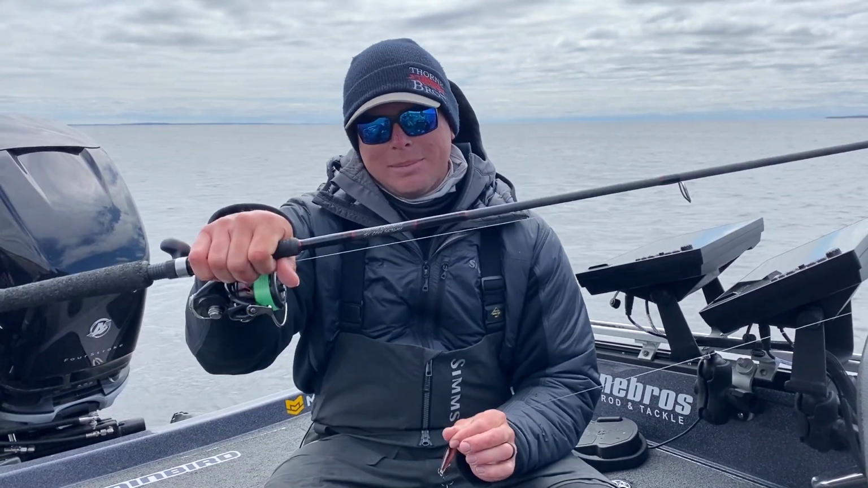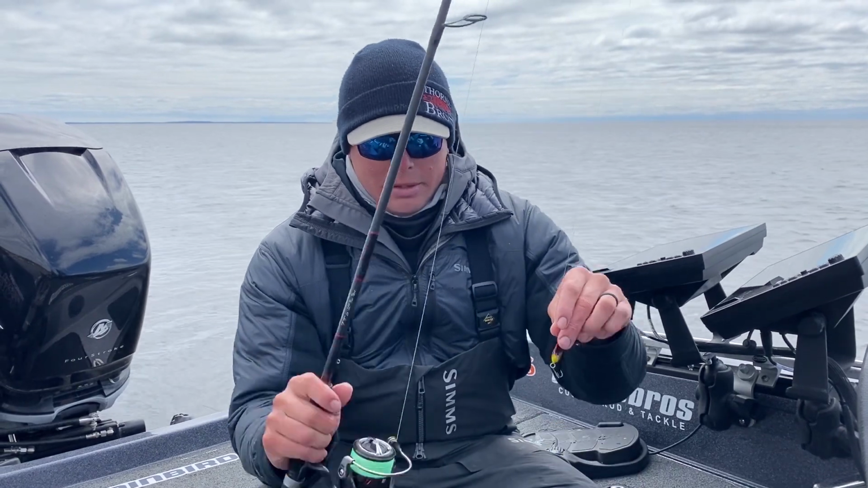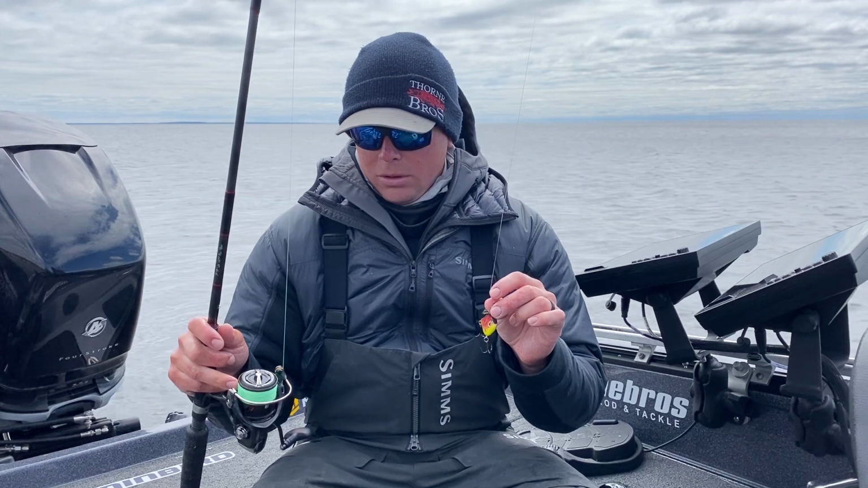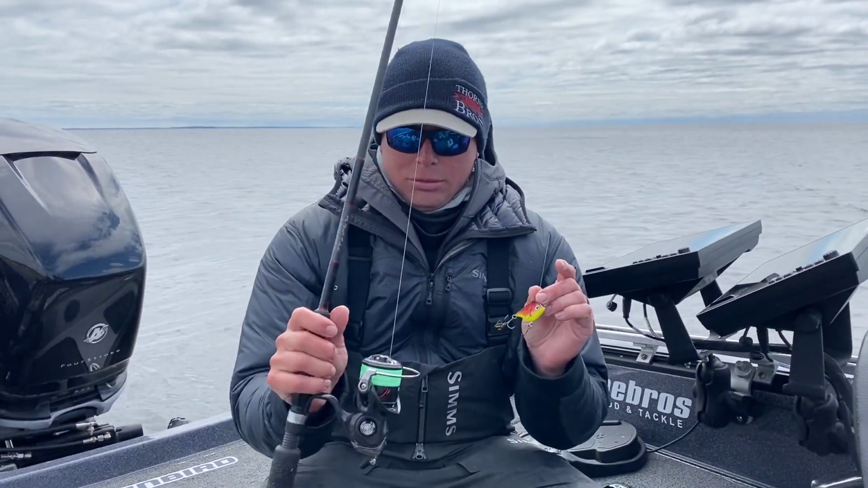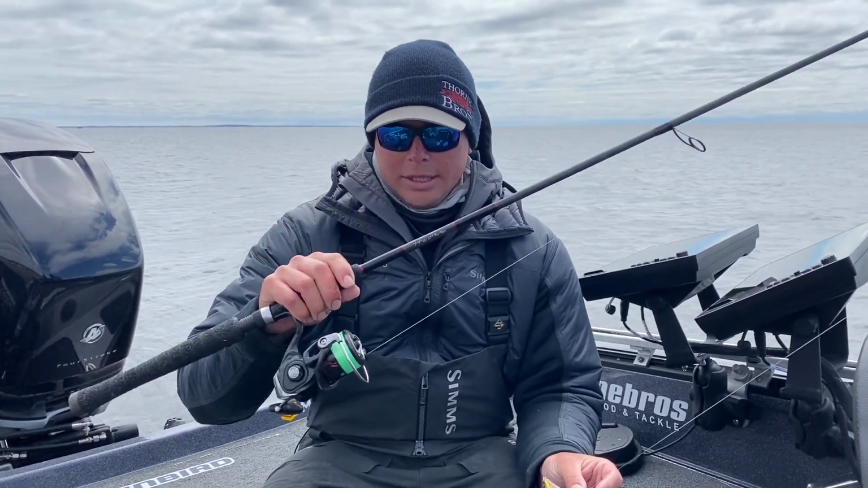So I had Thorn build me some 7'9" medium fast rods, and then the ideal setup out here is braid to fluorocarbon. This is 12-pound braid, 15-pound fluorocarbon, and this is the new Daiwa Kage MQ. Really like this reel. I actually just got a couple of these in the mail the other day. Super smooth, really nice stuff.